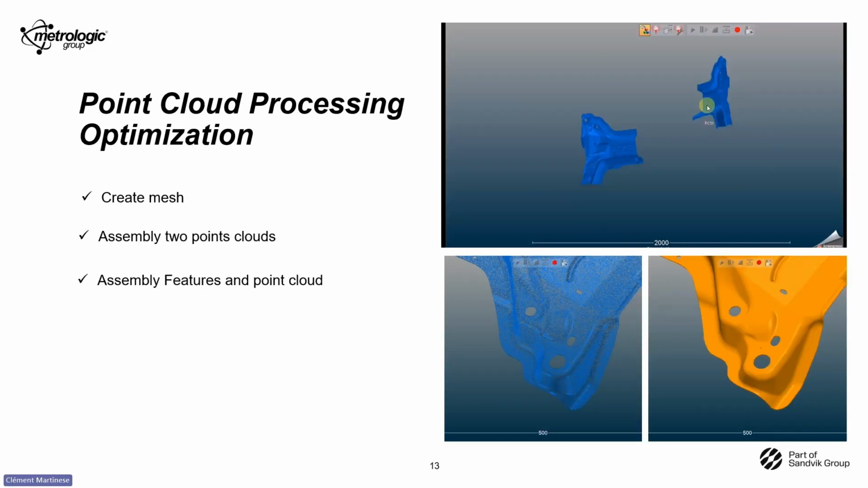Next slide. Another key feature of Metrolog X4 is the ability to generate a mesh file from your point cloud. Maybe it could be ideal for your reverse engineering workflow. Once created, the mesh can be exported in the STL format, making it easy to share or to use in a downstream application like a CAD or 3D printing. You can see on the screen the blue point cloud and in orange the STL file.